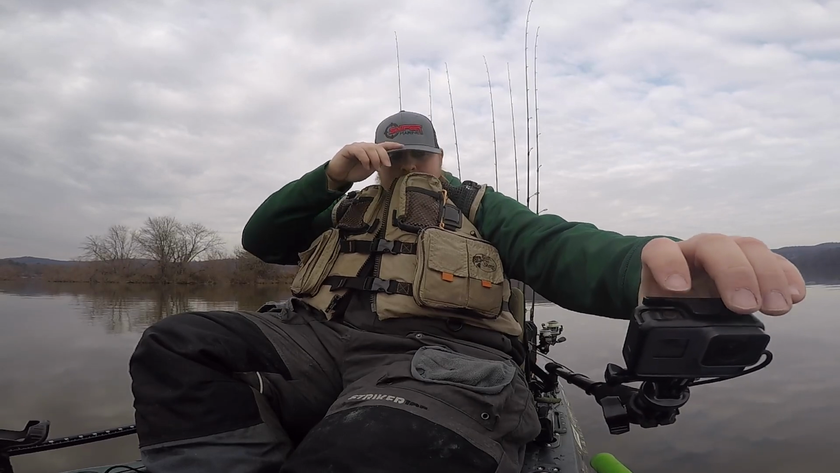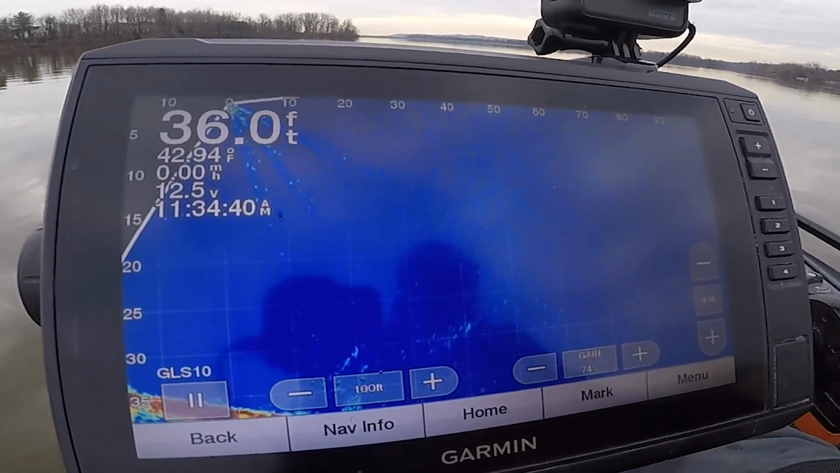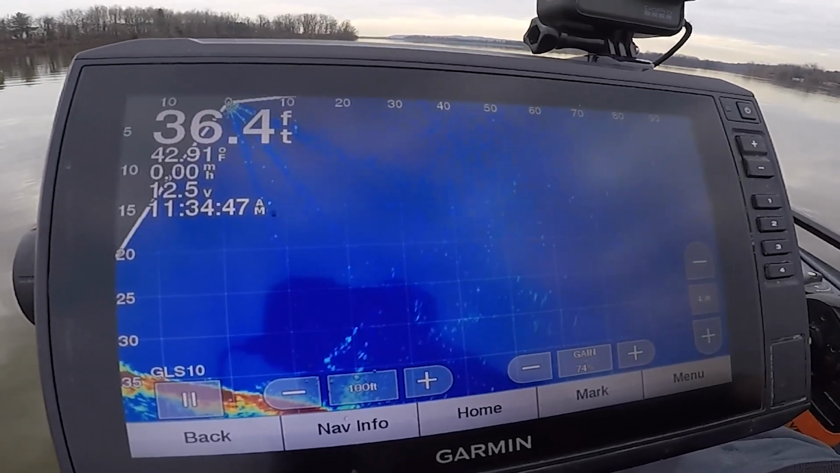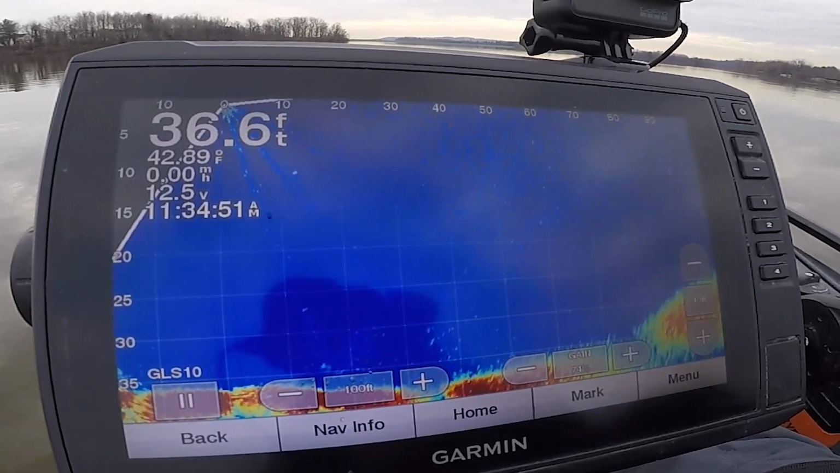And then camera's rolling there. Hopefully you can see what I'm looking at. Try not to bump the camera arm too much, but it is kind of in the way of my live scope. So let's go out here and see if we can find some.